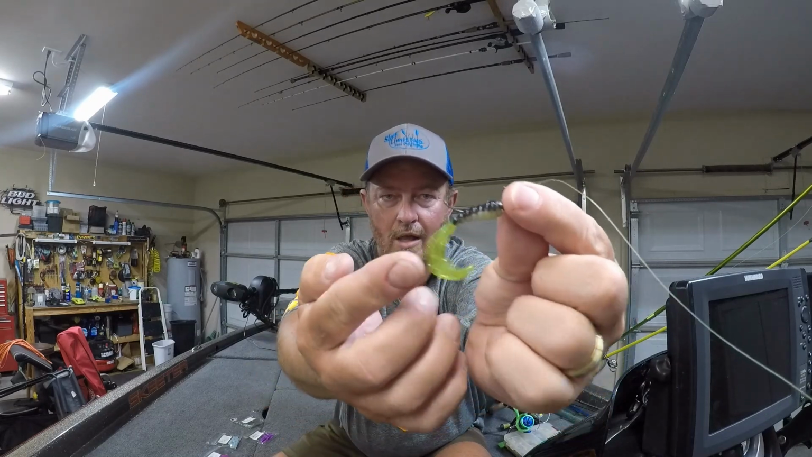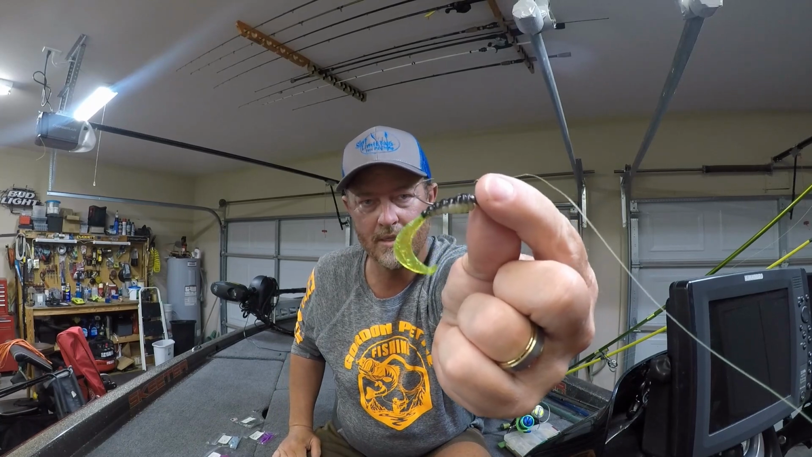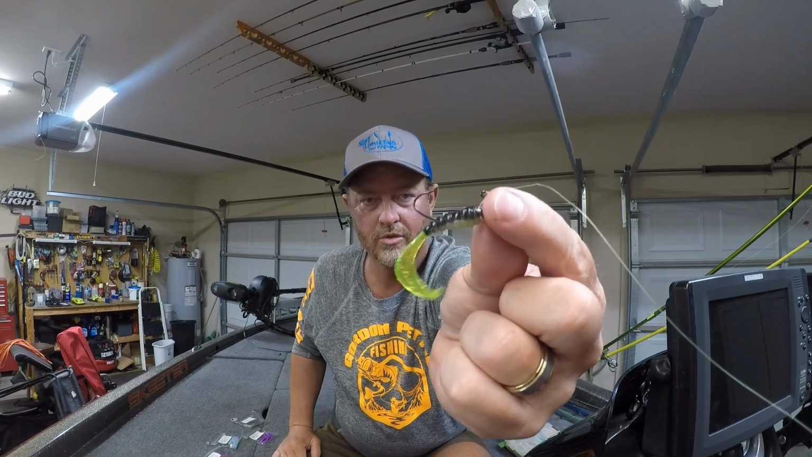I noticed my buddy was catching quite a few on a grub, so as they say, I ain't no dummy, so I changed over to a grub. This is just a shad colored grub, and it had a clear tail on it, but as you'll see later in the video, I was just dipping it in chartreuse dye to give it a little more flash.